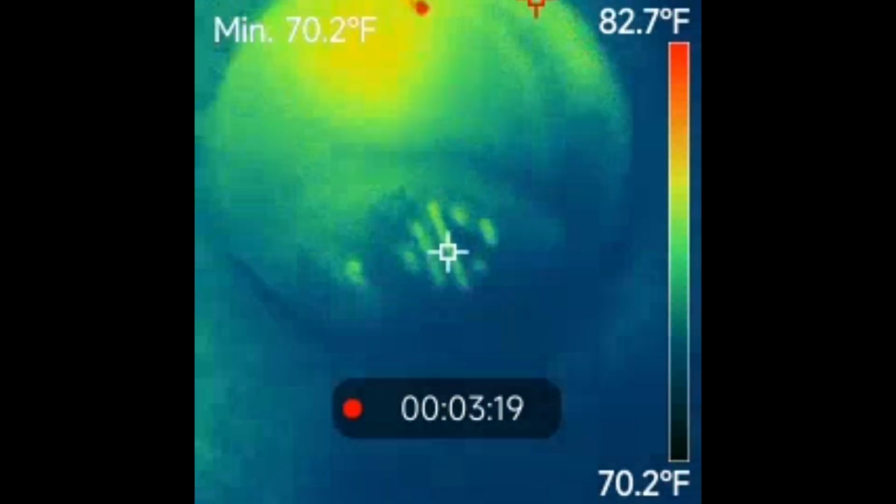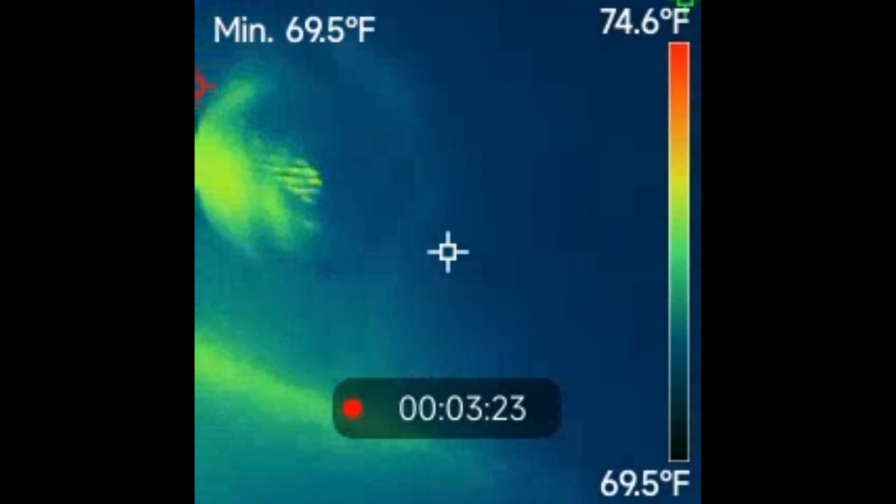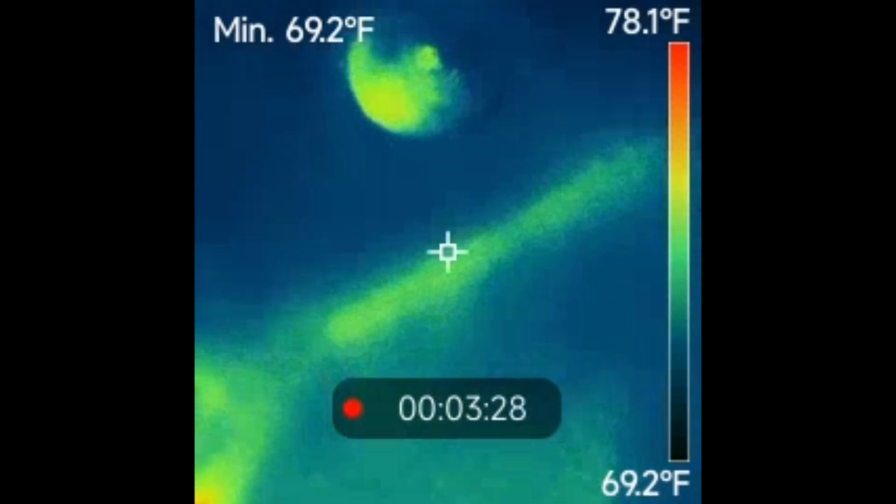Here we are staring at a smoke detector on the ceiling. I don't know why that has a little bit of heat coming off of it, to be honest, but I'm guessing it might just have to do with the AC power that goes to it.